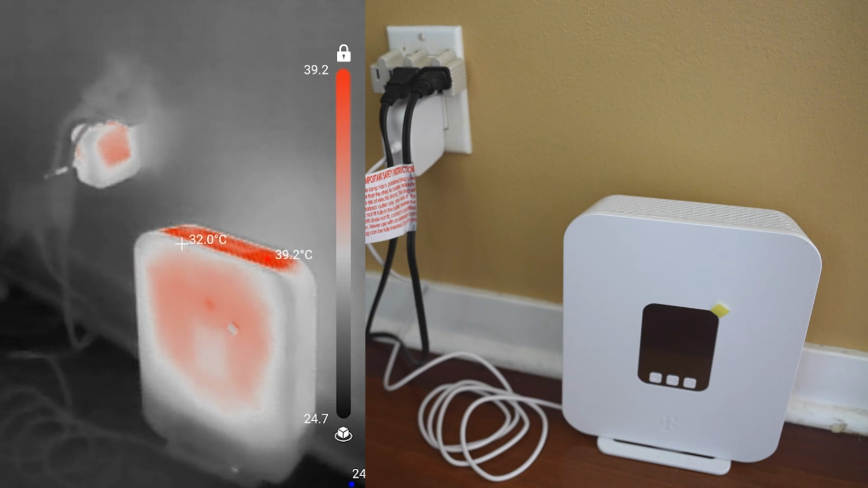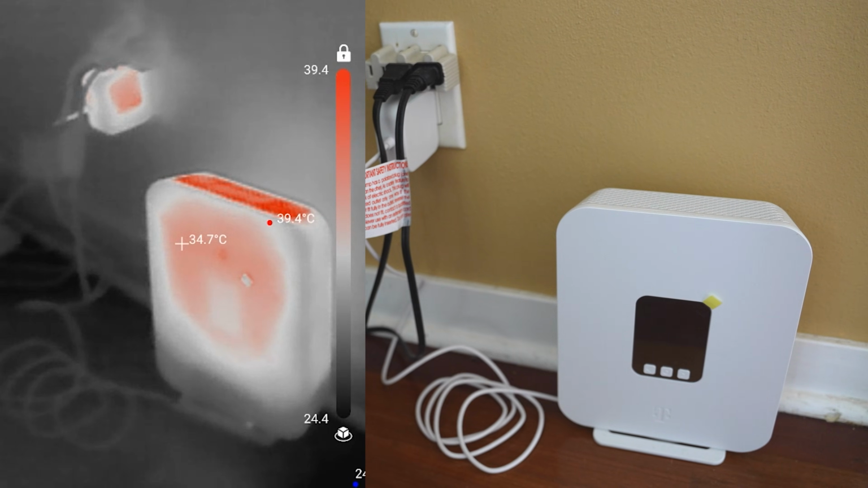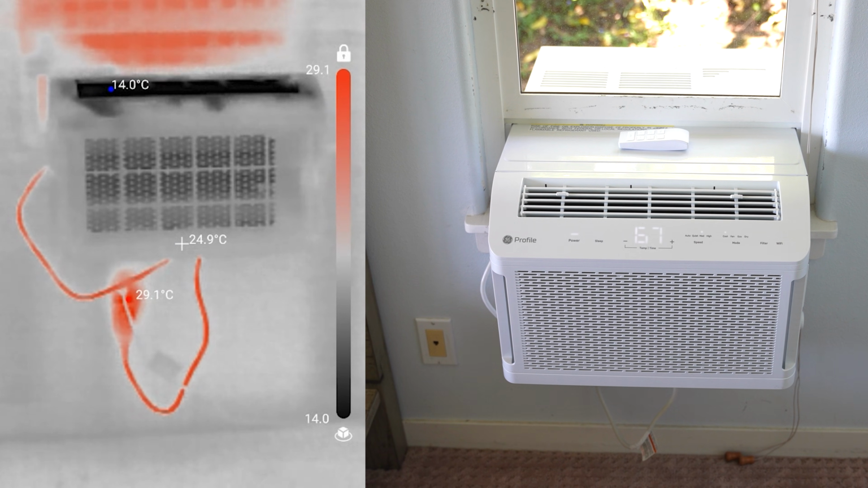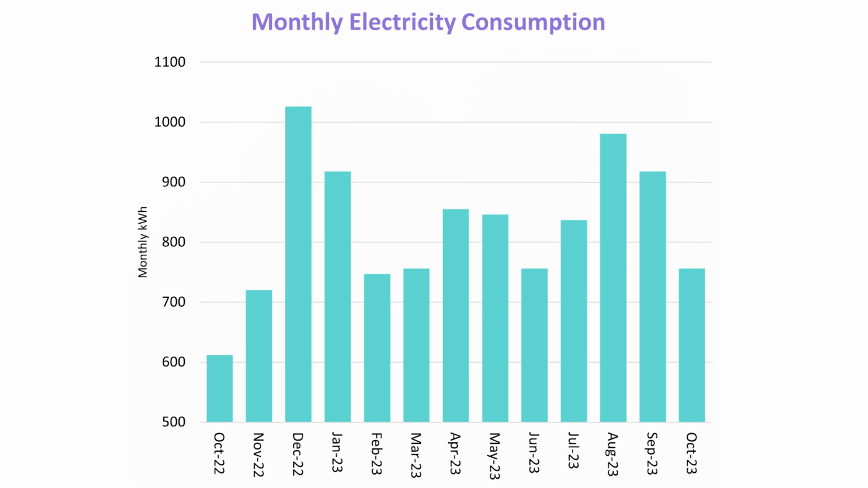Okay, let's move on. We know that power cords get hotter when they are in use, but while I was doing all this, I remembered about phantom power, which basically means that appliances still use power even if they're off. The Department of Energy estimates that 5 to 8% of a home's total electricity usage is from powered off appliances, chargers, and other electronics. This is equivalent to a whole month's energy bill.